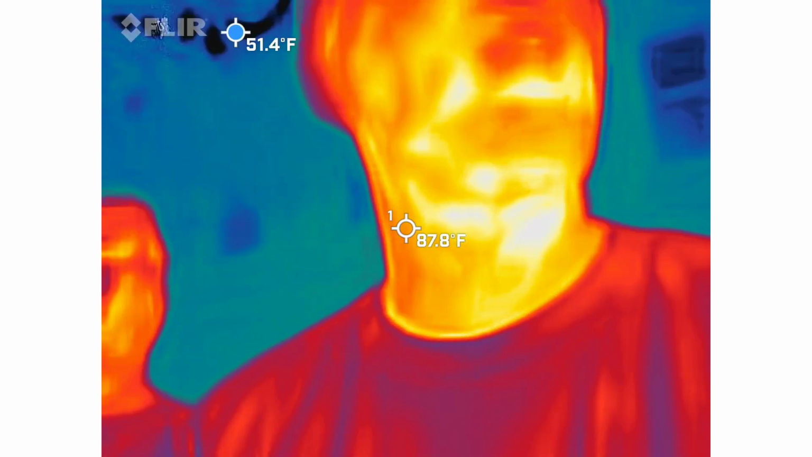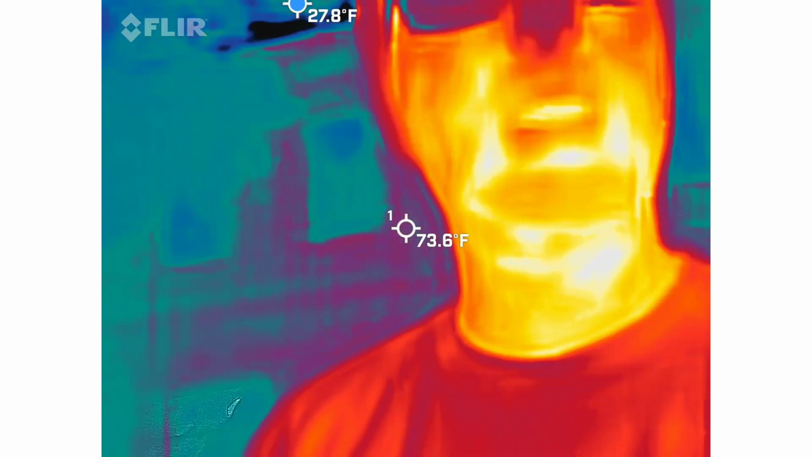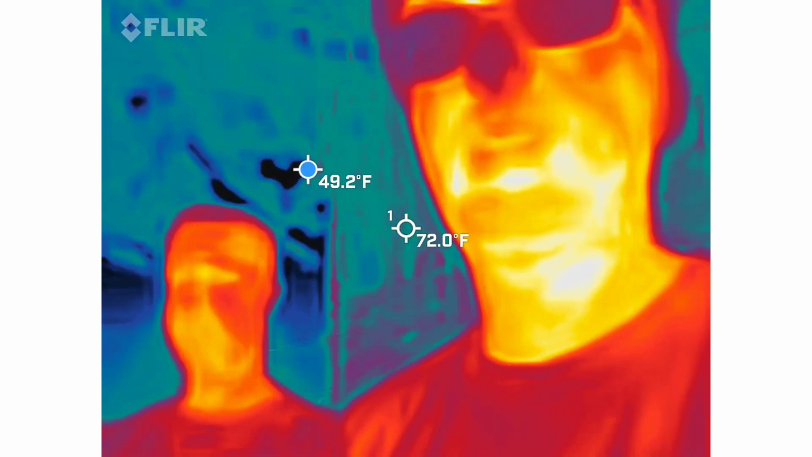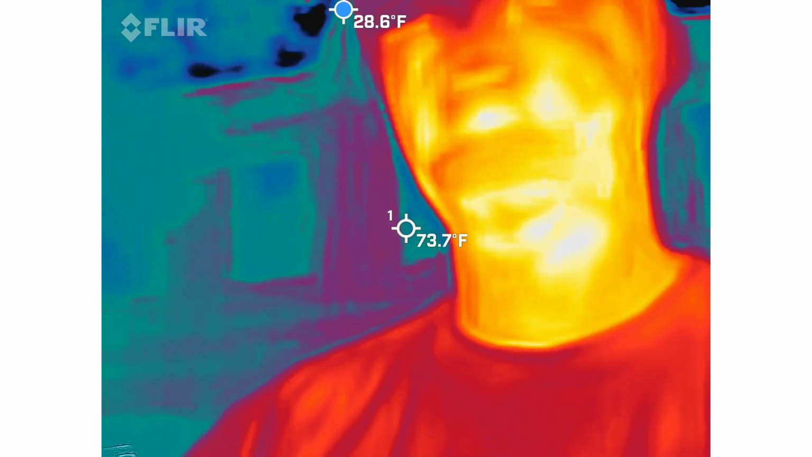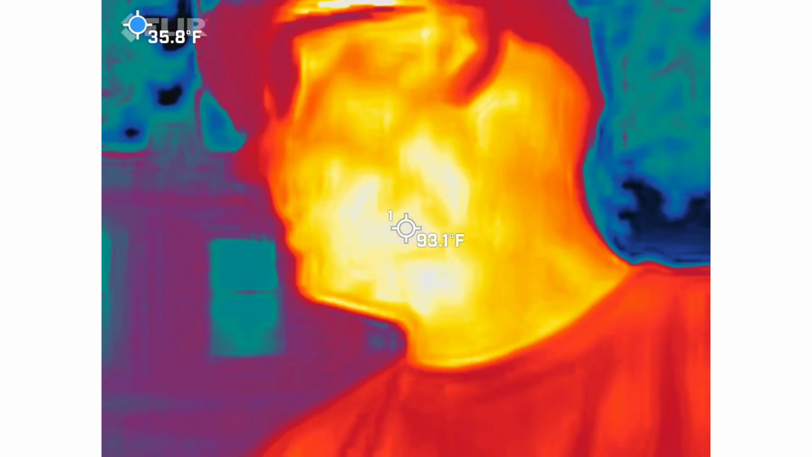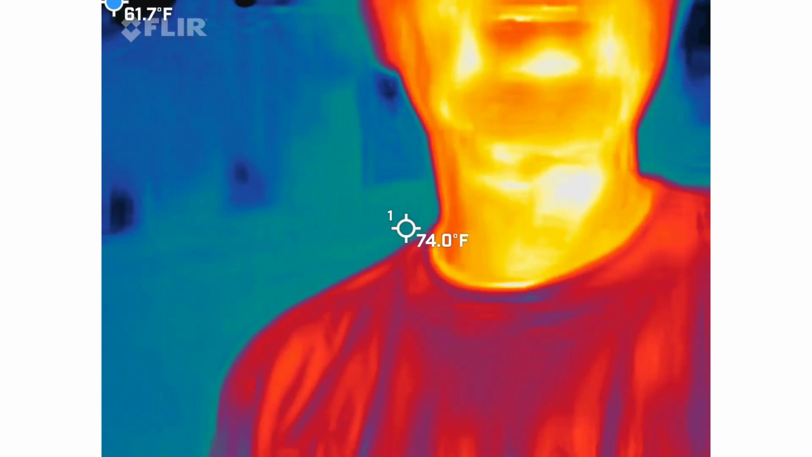So we're literally looking for cold spots in this. You guys should be able to see me in there. I'm the red, orange, and yellow guy, so I'm not a ghost. It also means I'm the hottest thing inside the picture. Sorry, fellas. But that's just the way it works. Mostly ladies. I've got to play to my strengths here, guys. Sorry. The wife hates that.